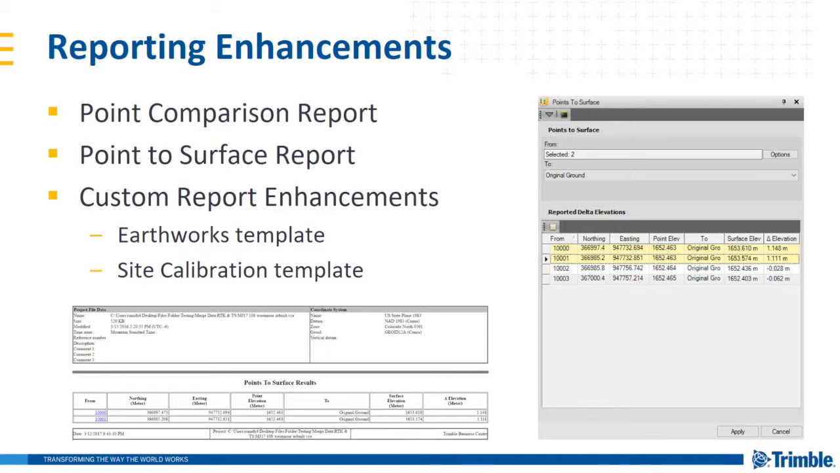3 reporting enhancements we're pleased to show in 390. The point comparison report, points to surface command enhancements, and then 2 additional templates for our custom reporting feature. The point comparison report you can generate for a selection of point-related objects that includes all of the point pairs that are within a user-specified proximity or selection, and it'll flag those that exceed a user-defined horizontal and or vertical tolerance value. So this is useful for comparing measured and office entered data.